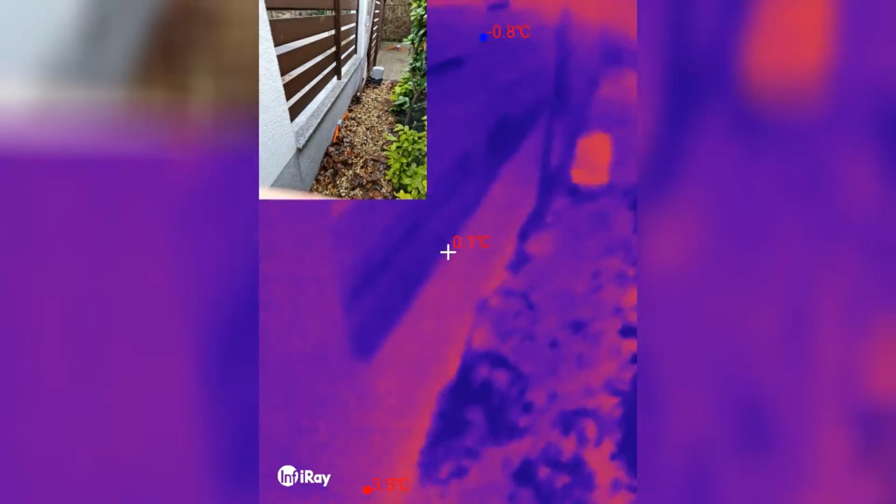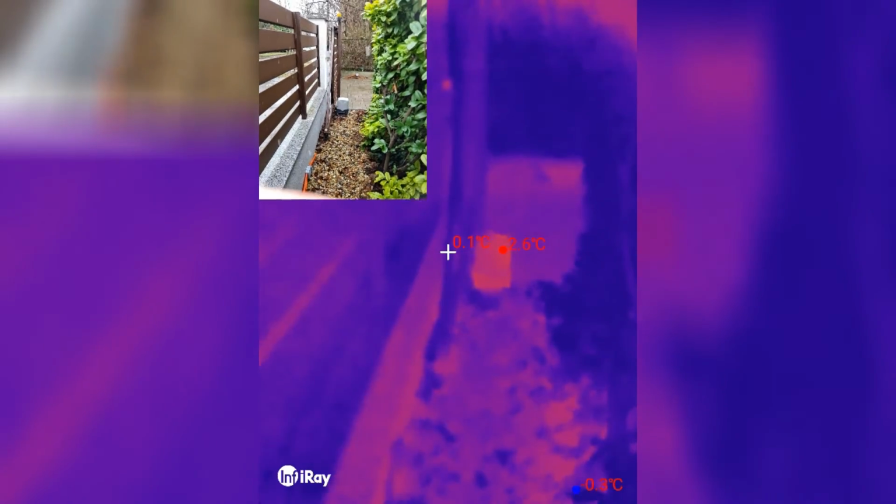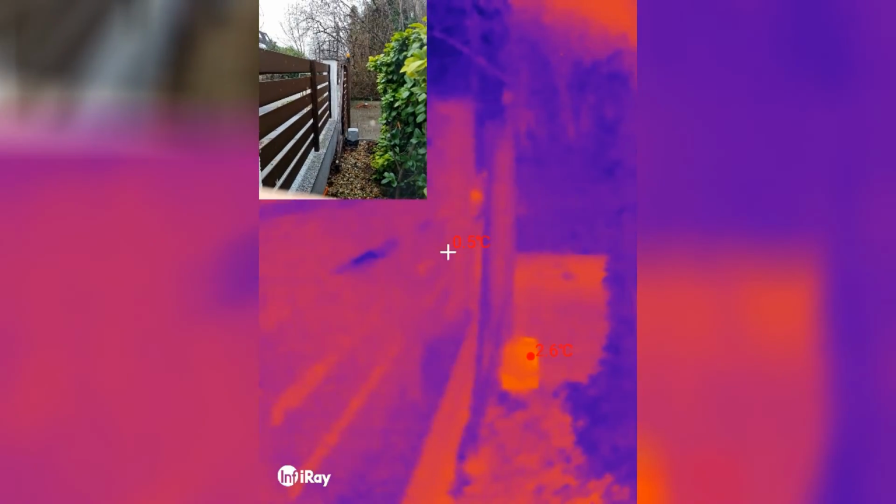That ESP has a power supply which is down there that produces again a small amount of heat. That's the gate opener, again electronics inside, and on the fence you can see the other small box which has the other ESP. So it's cool to see these small things running. You can definitely see a heat signature.